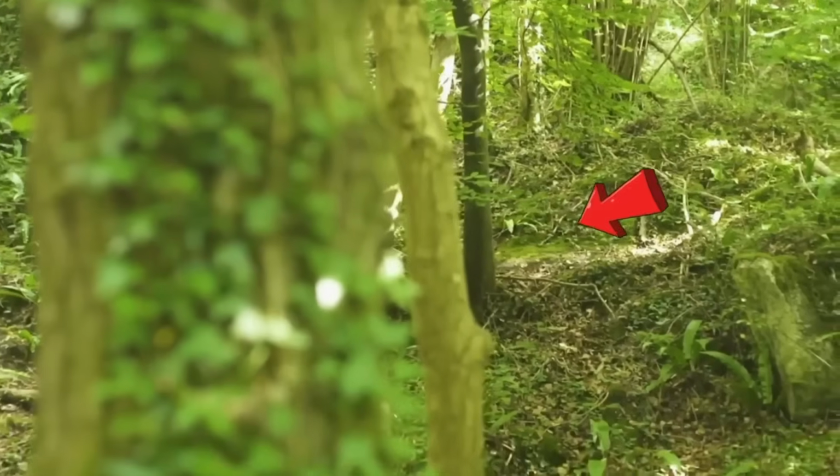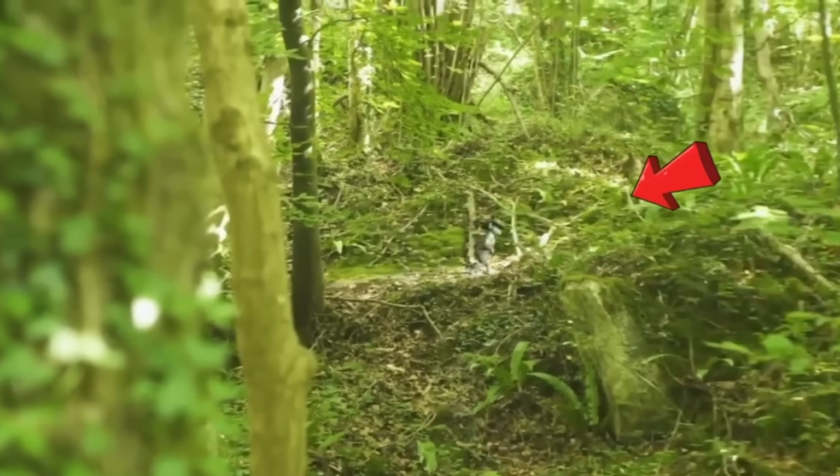There's trees there. Oh, he's off. Right. There's something there. Okay, let's